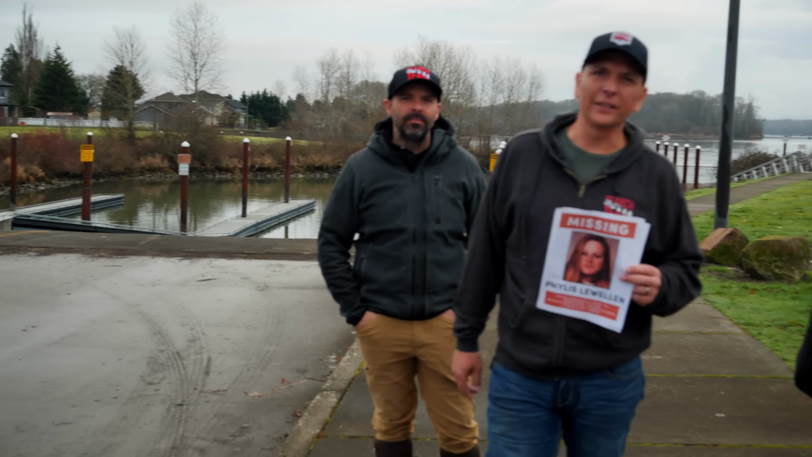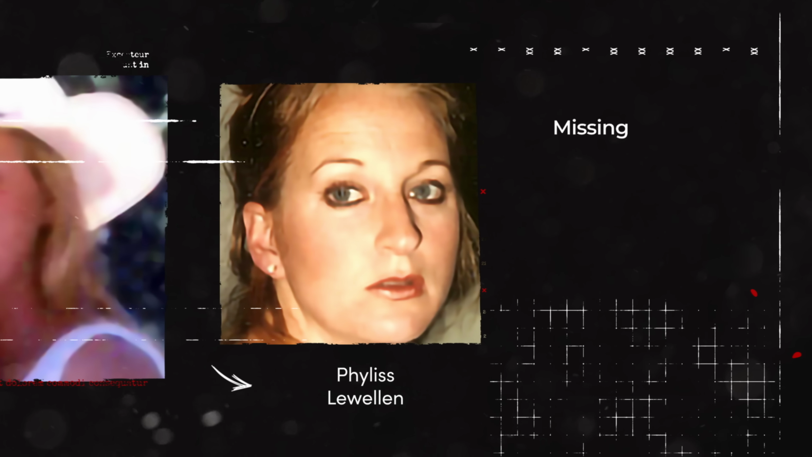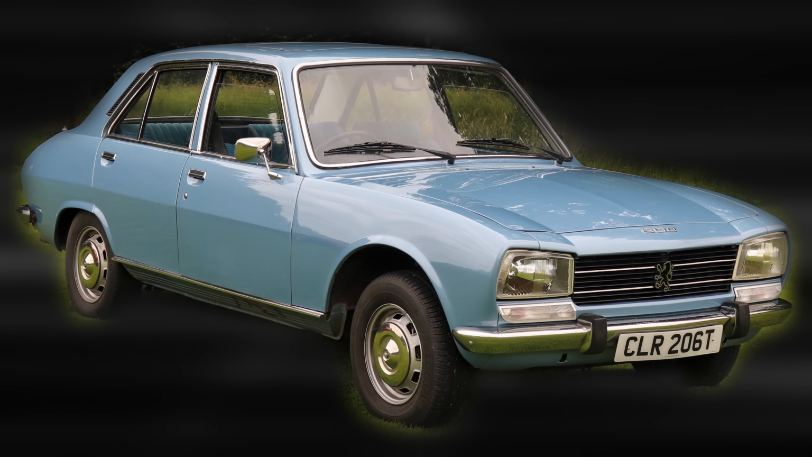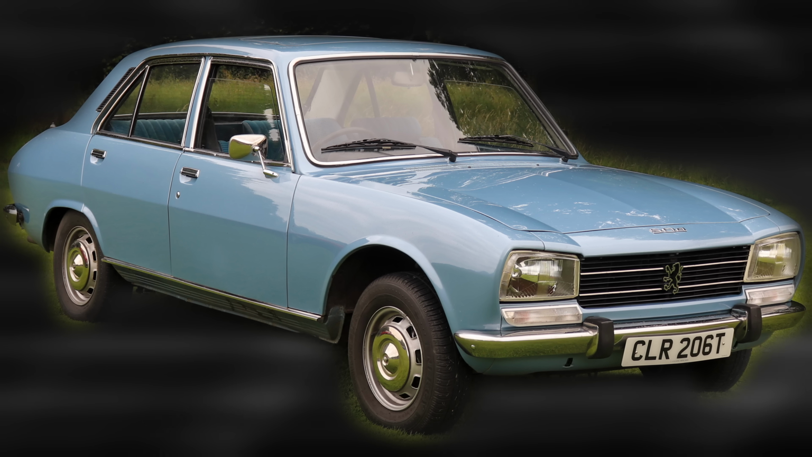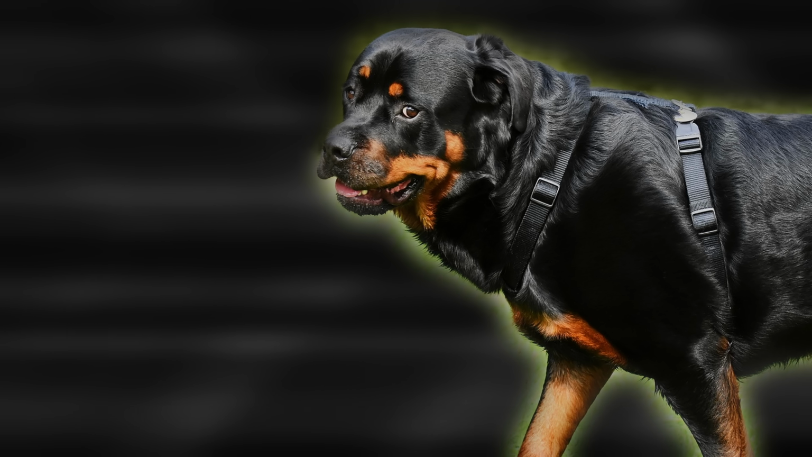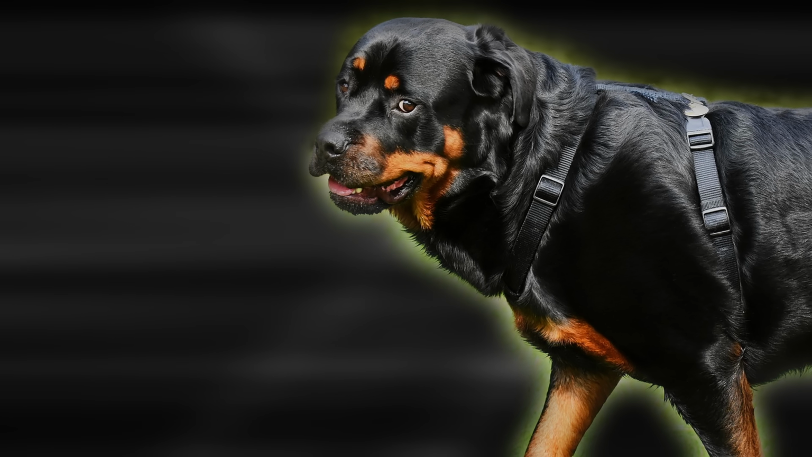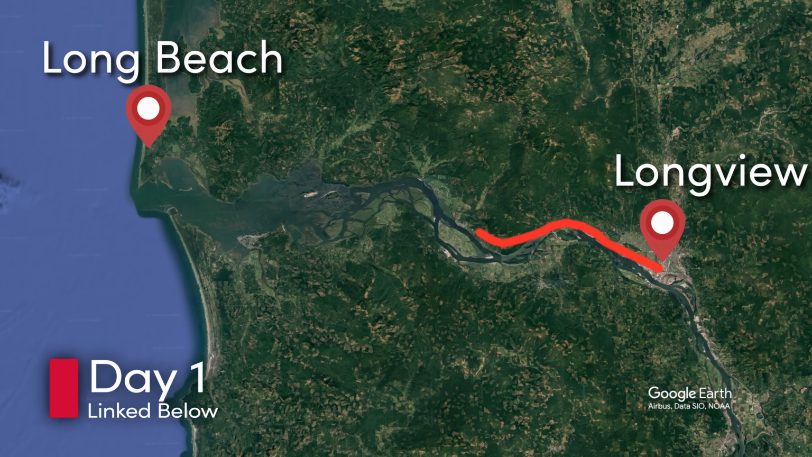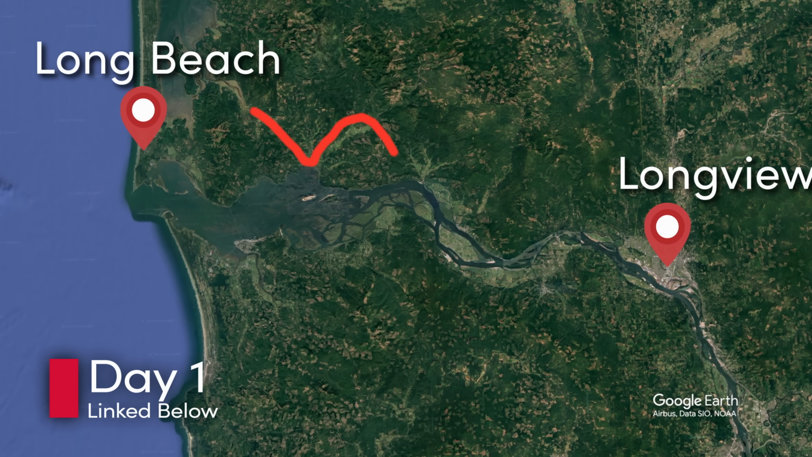This morning we are on day 3 looking for Phylis Lewellen, who went missing December 27th of 1996. Now she was driving a Peugeot, is that how you say that, Byron? A Peugeot 505 sedan. Now the thing about this is a vehicle that she would not normally drive. And she also had a Rottweiler with her, which was not her favorite dog. We don't know why. So for a complete recap, go check out episode number 1 and episode number 2 down below, where we talk more about Baker's Corner, where her house was at, and the possibility of why we searched more towards Long Beach on day 1 and day 2.